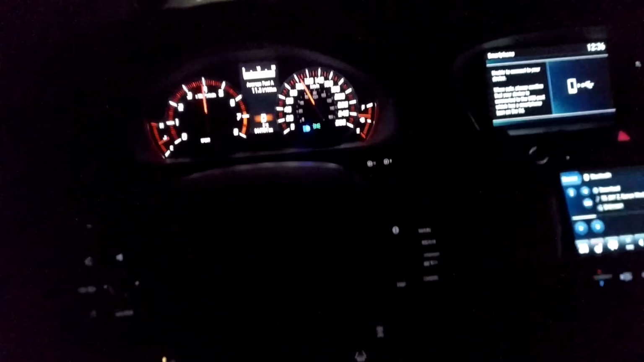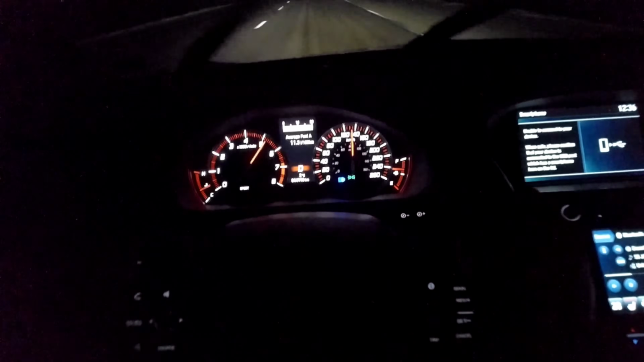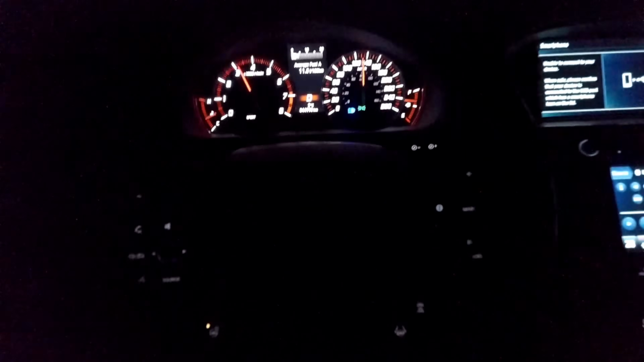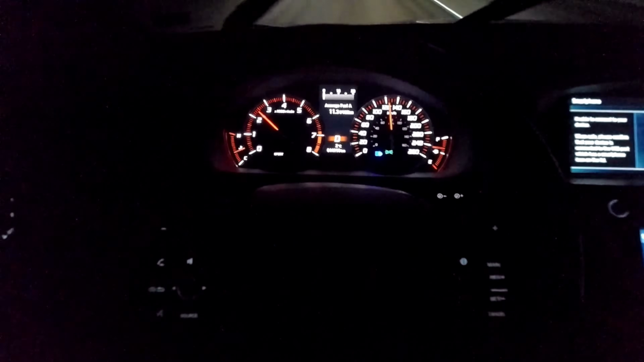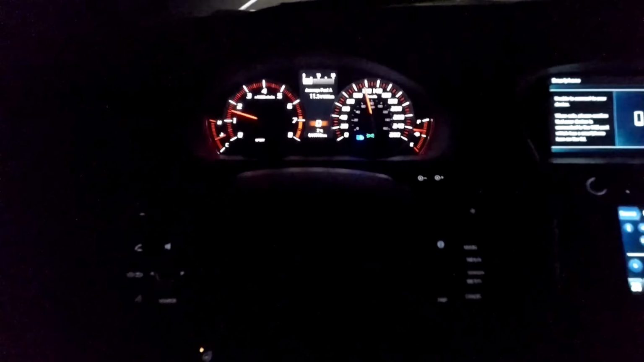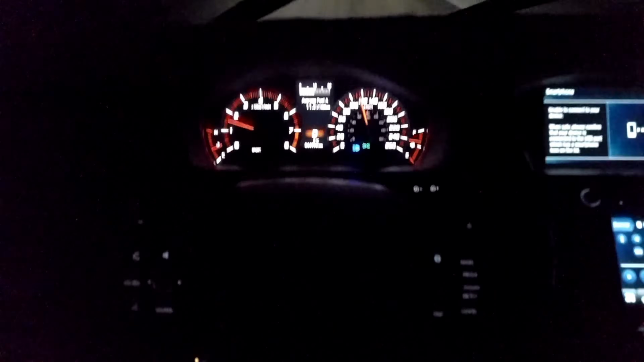Alright, so 100, put it to the floor now. See? And it only went to 4,000 about. If you put it to the floor at 100, as you see in there, it only downshifts to that gear where I'm revving around 4,200.